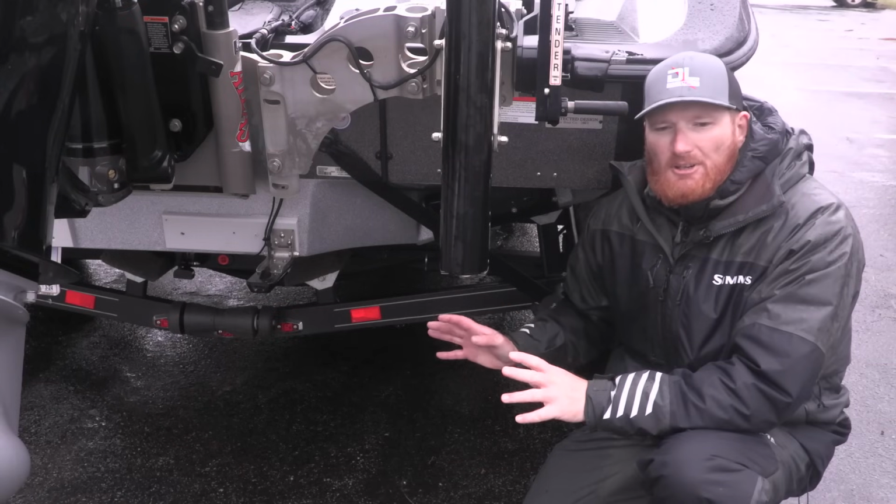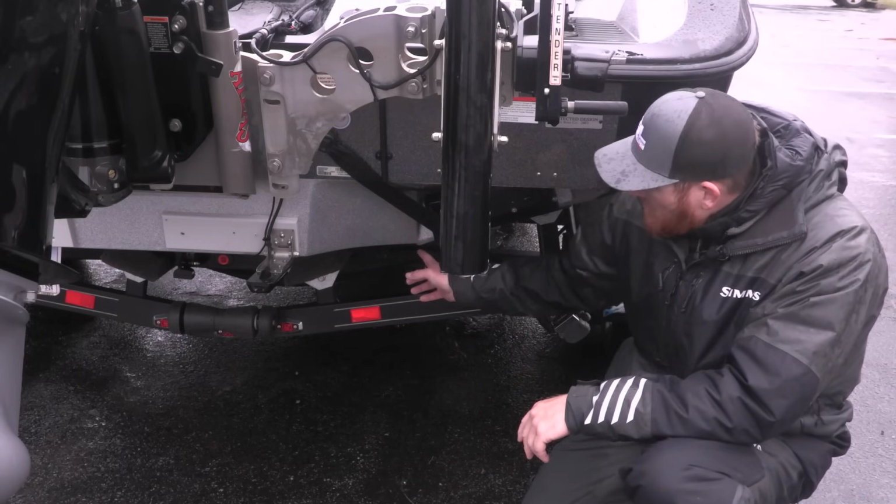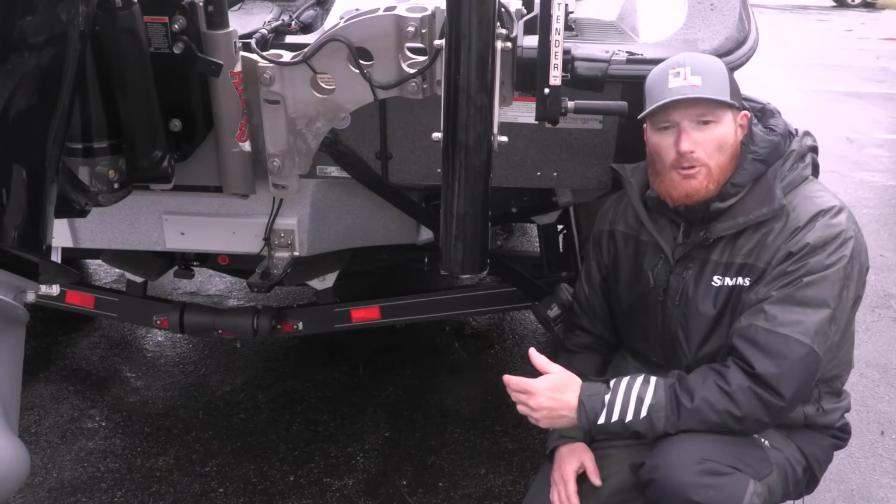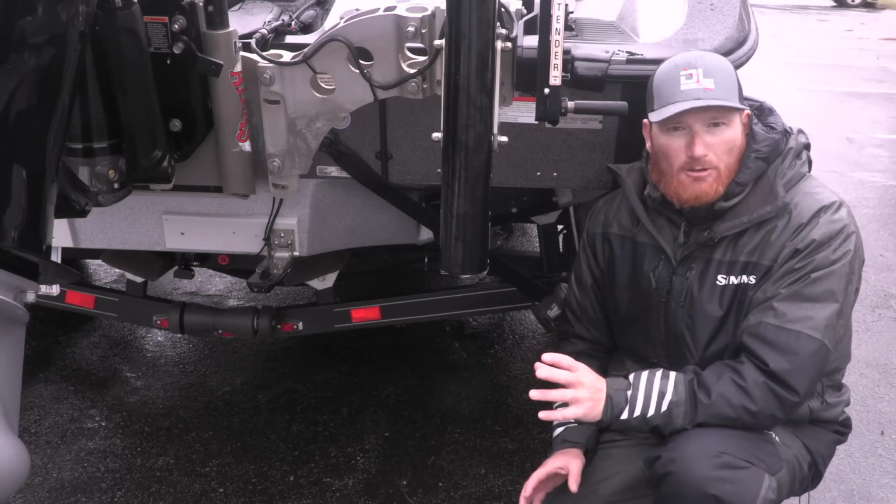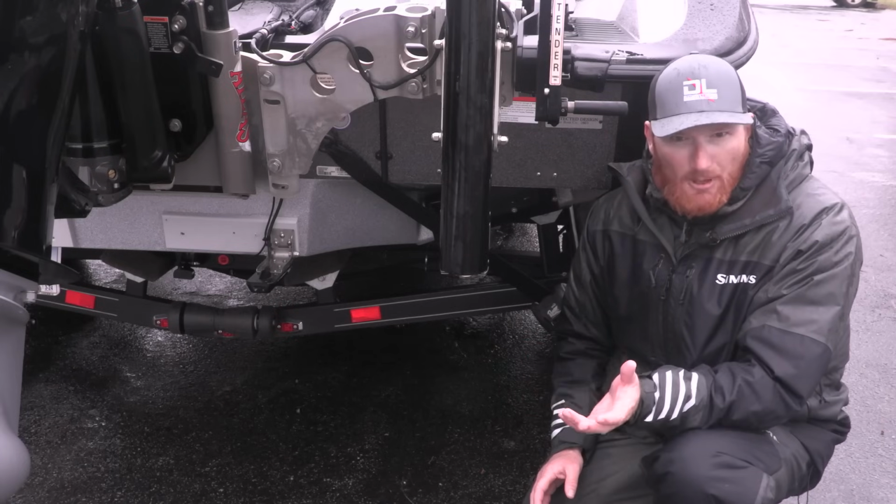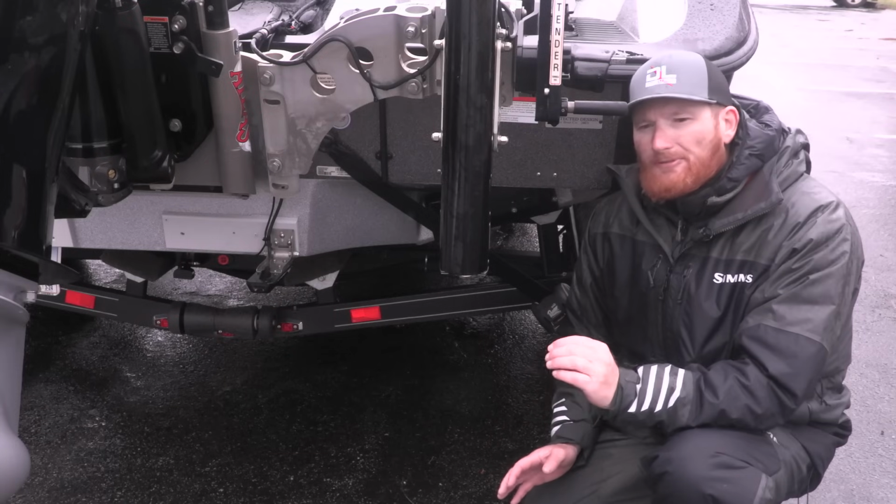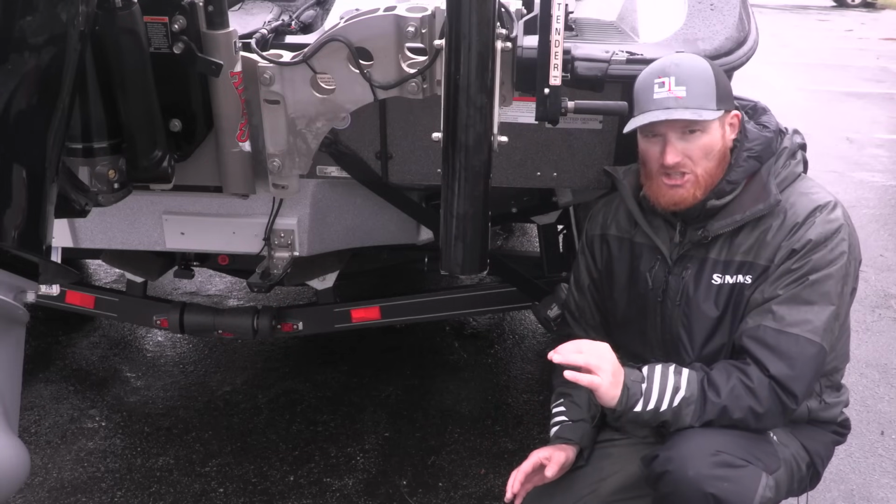So picking the right transducer location is huge. You want to make sure that you don't have anywhere near a chine, rivets for example, rotation of the prop, kicker, basically anything that's going to create air bubbles, because the transducer beam does not go through air, hence the air bubbles, but it does go through water. So picking a clean area that's not going to have air bubbles is the number one challenge.